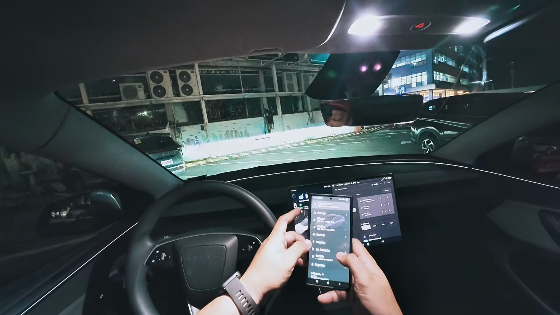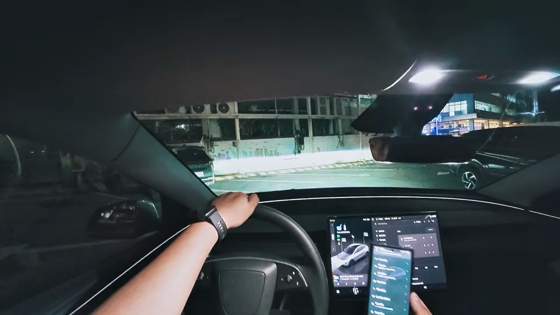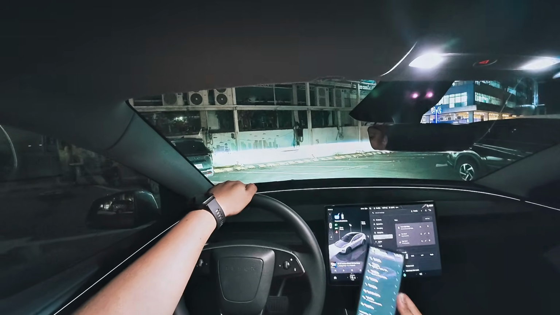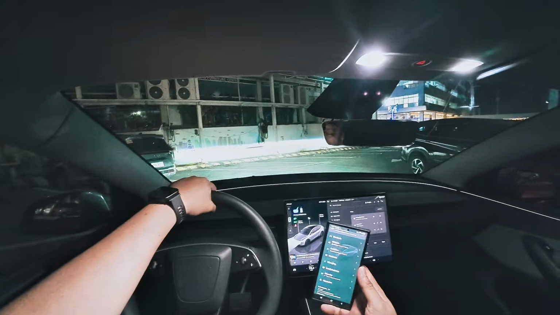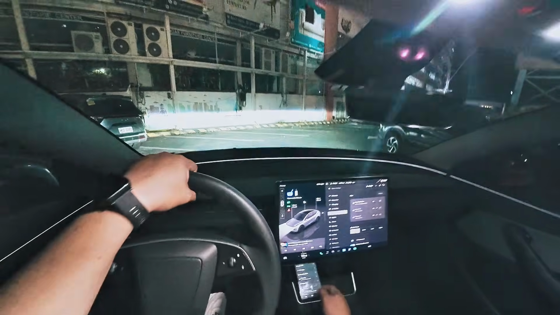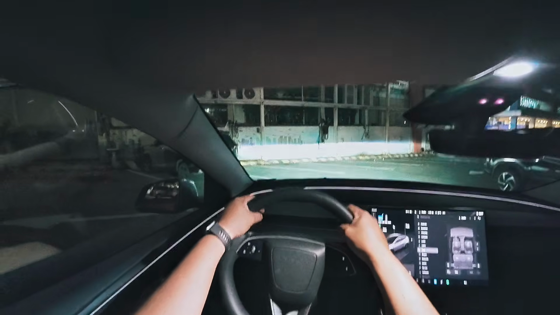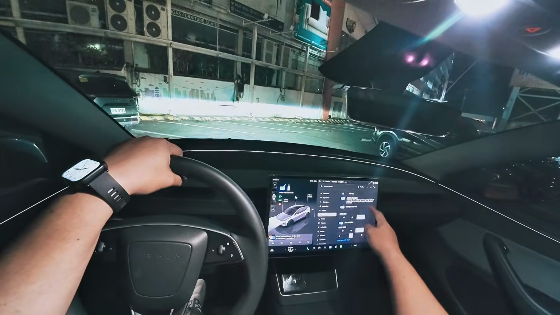Even summon it. I'm not going to summon it right now because it is dark, but we do have a review coming up for this car very soon, so just watch out for that. We are discussing everything that we have right here. It's a pretty long, comprehensive video that we made, where we demonstrated everything. So back to the interface and how you can experience the Tesla Model Y. The lights here, this is very interesting.